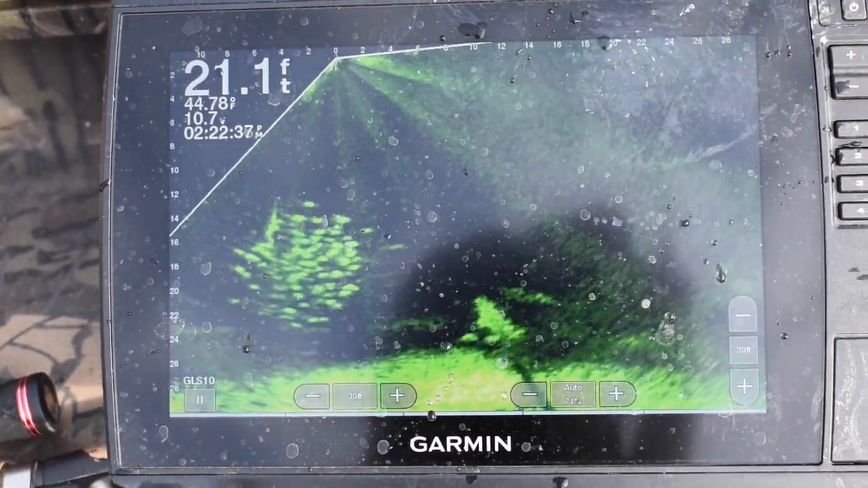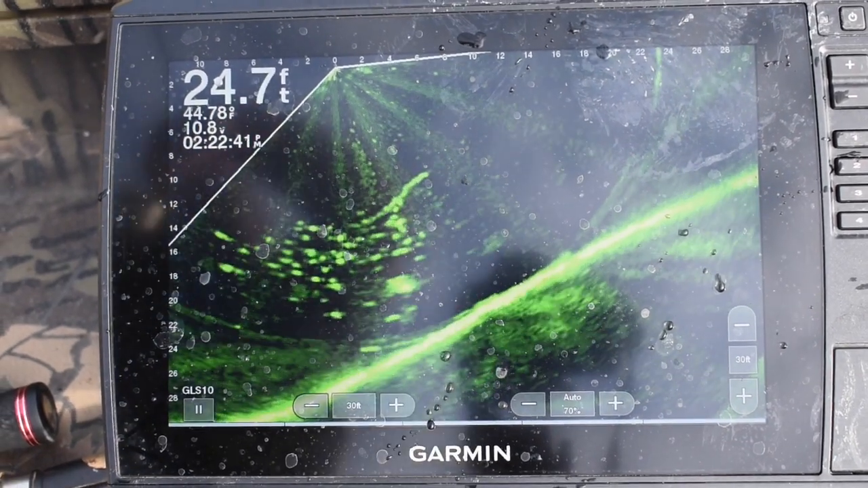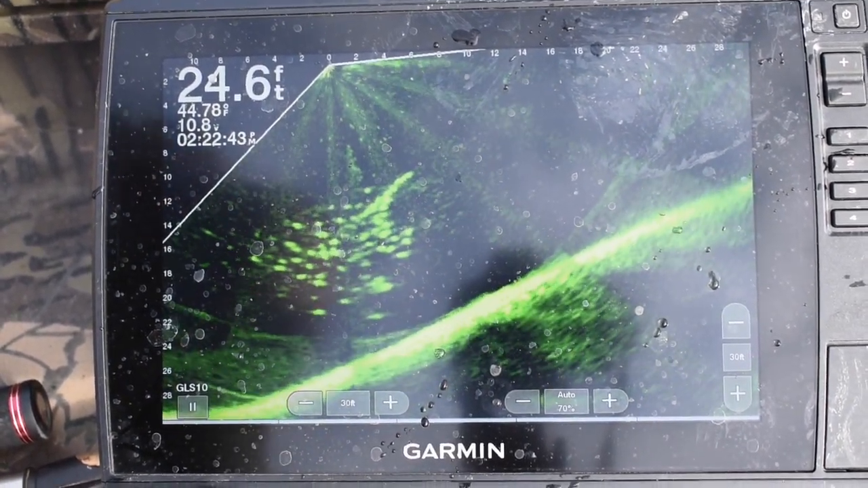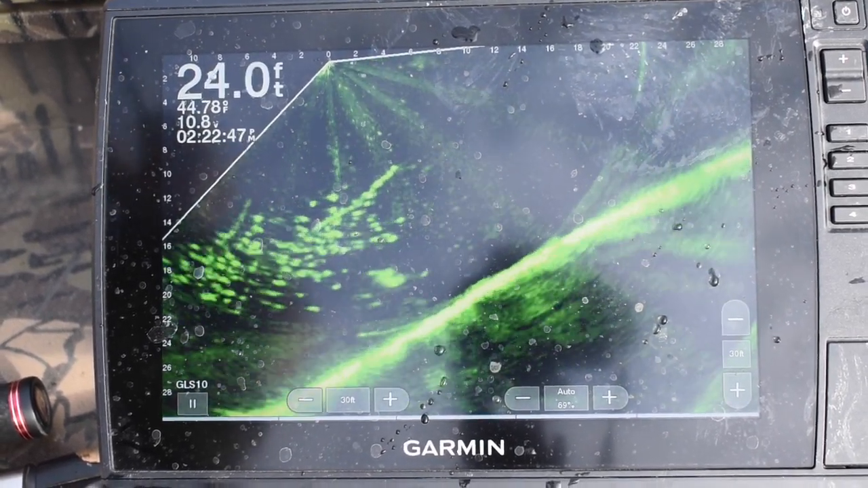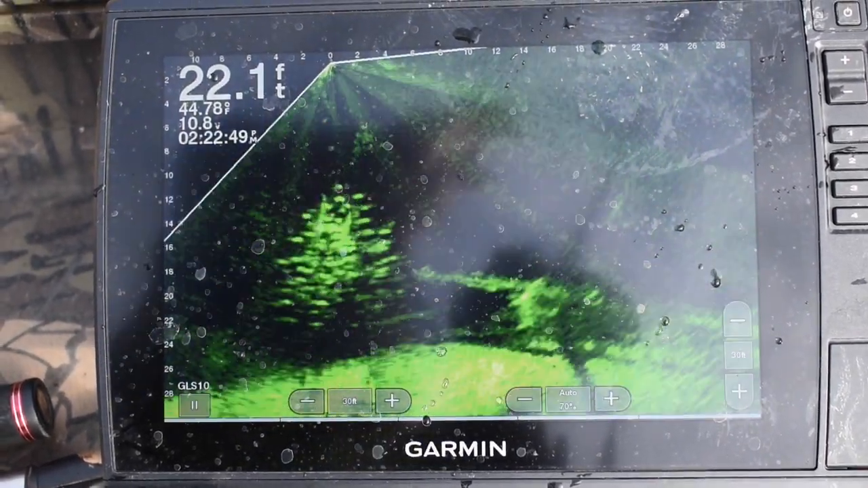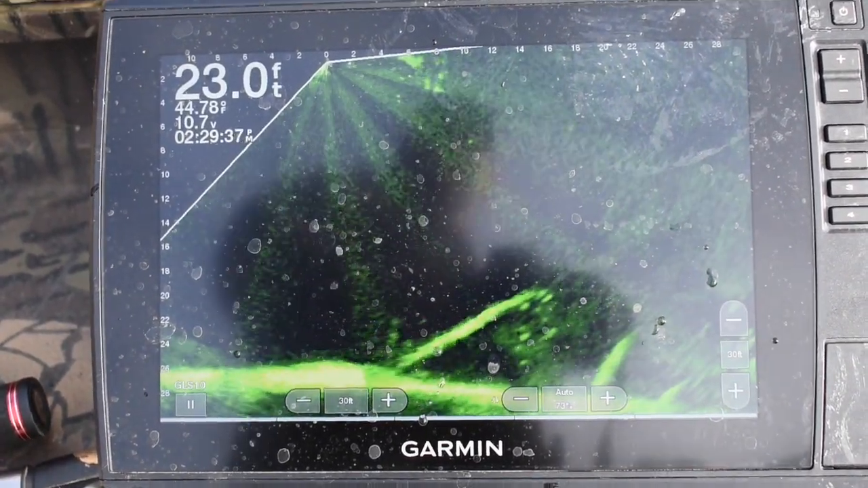I got that one there. But you saw the other one, it kind of came up and looked at it. I had several shots where what looked like bigger signatures, bigger fish, came up to the bait, but I could not get them to commit.